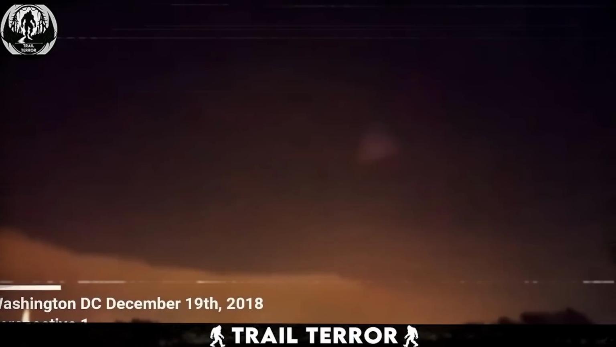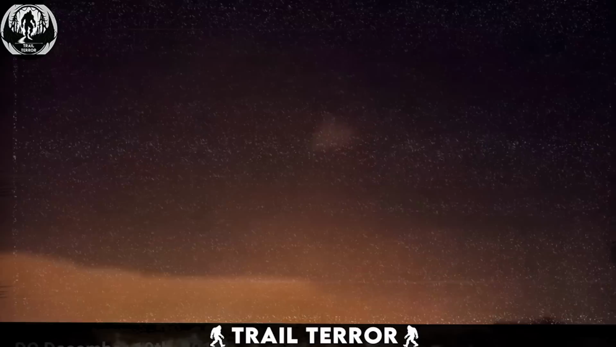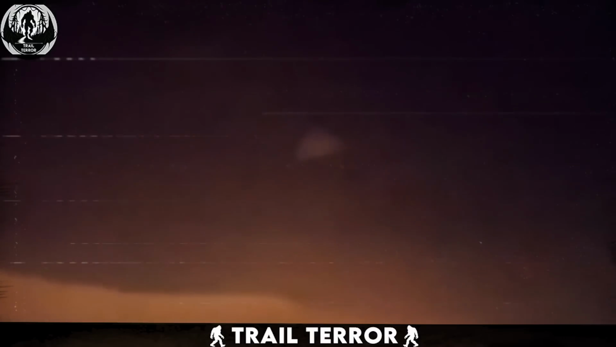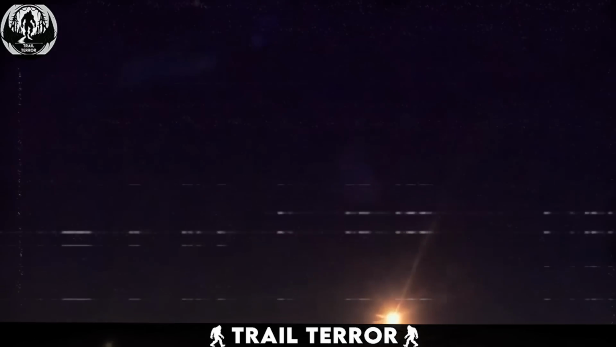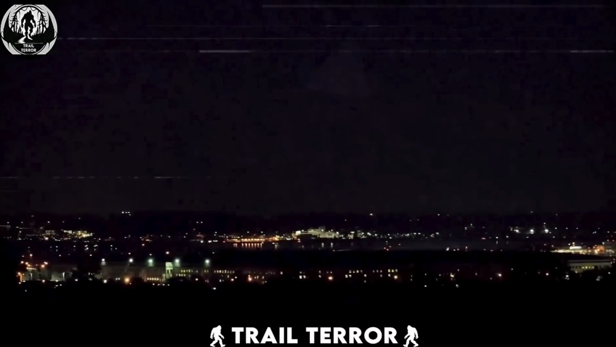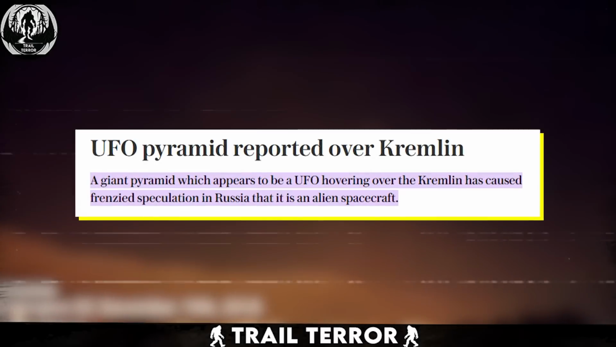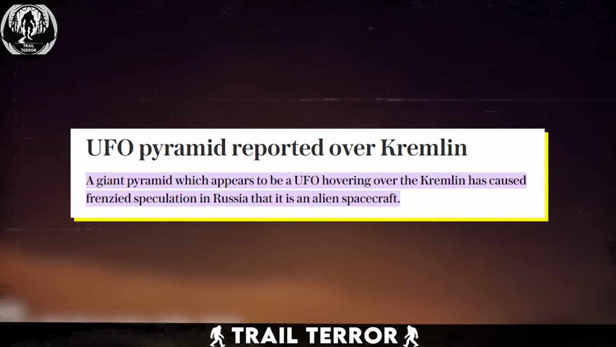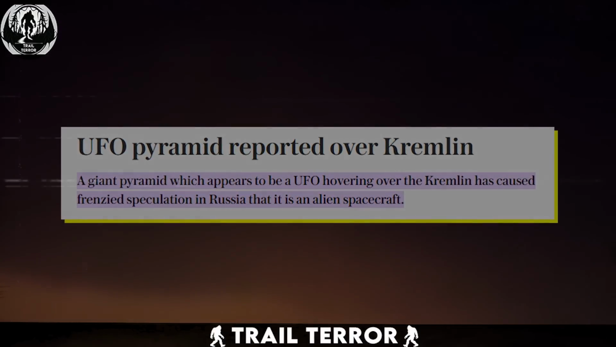And if that's not enough to trip you out, something eerily similar was spotted flying over Washington, D.C. on December 19, 2018. This time, the object had a weird triangular shape, basically like a floating pyramid. And it wasn't just filmed from one angle. Multiple people from different spots caught the same thing on cam. Even more interesting is that a similar pyramid-shaped object was reported over the Kremlin in Russia back in 2008.